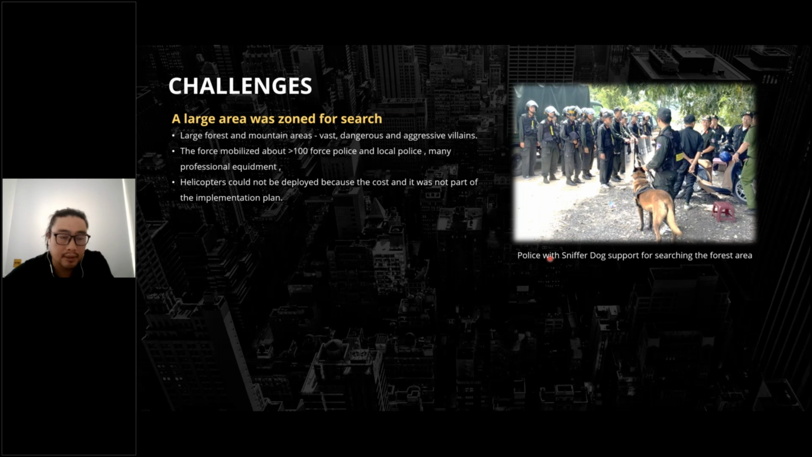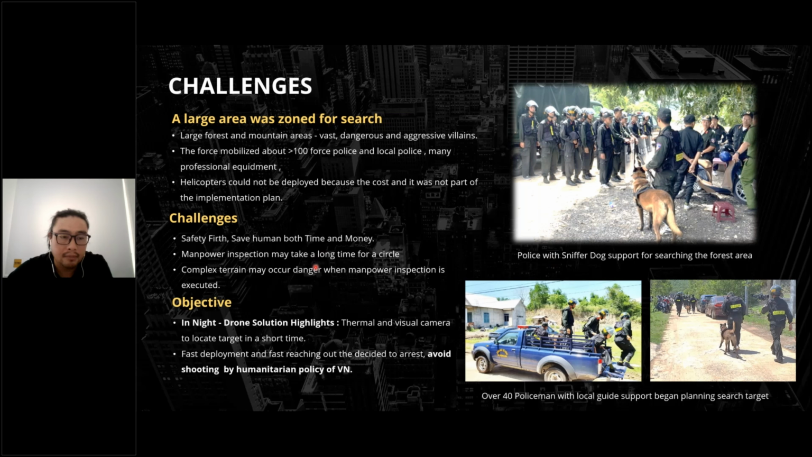The force was over 100 police, plus local police, with many professional equipment. Helicopters are not usually used in Vietnam because of the cost and they were not part of the plan yet. Drones save human effort both in time and money.